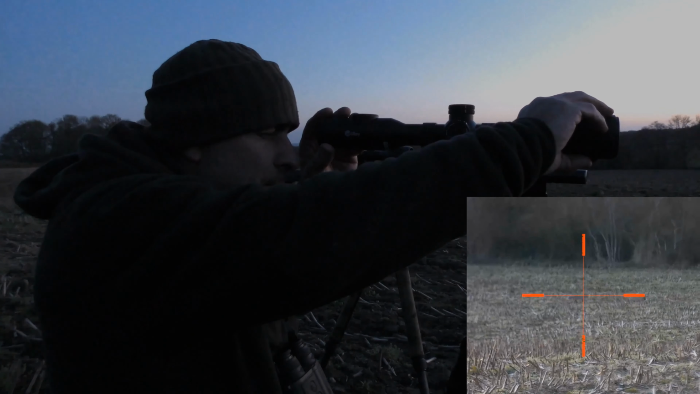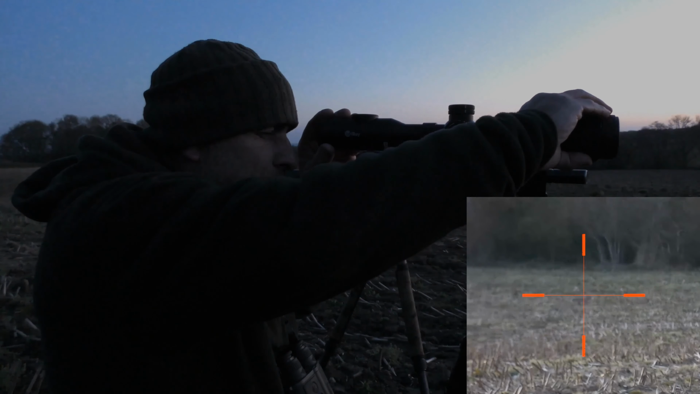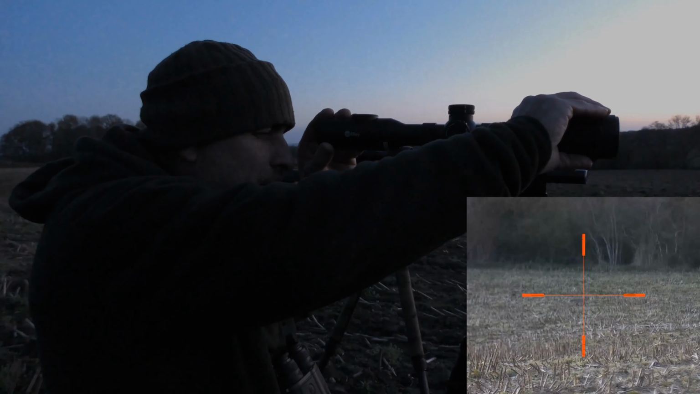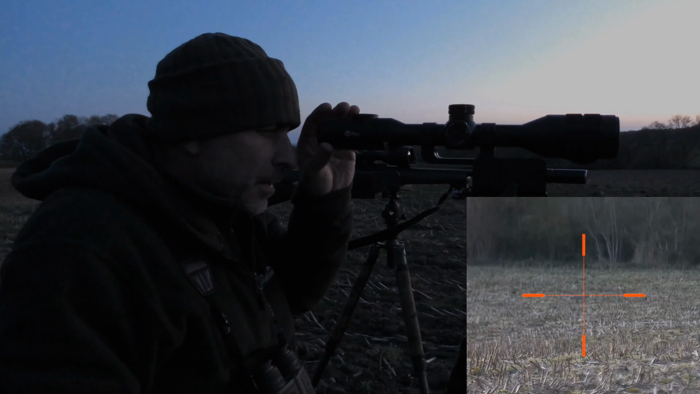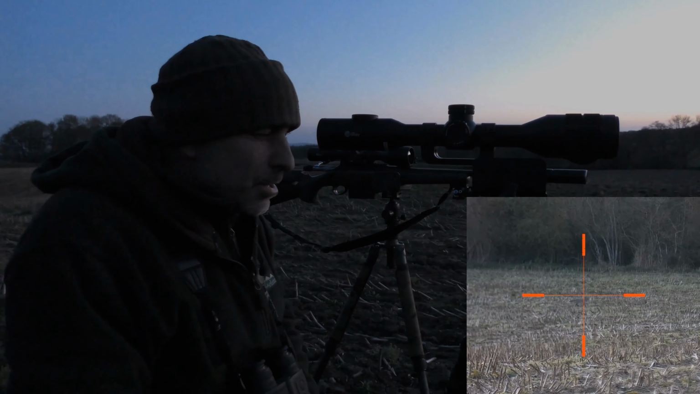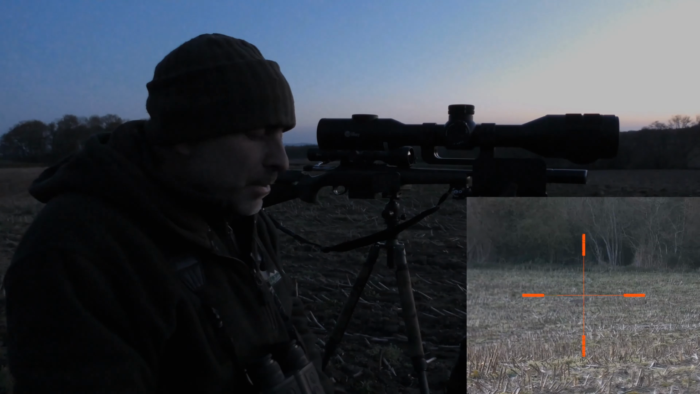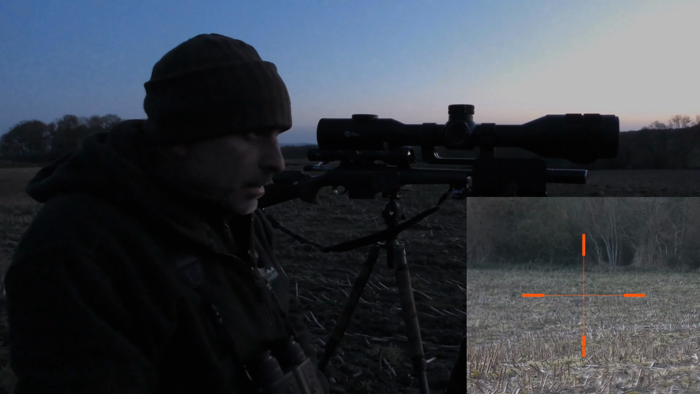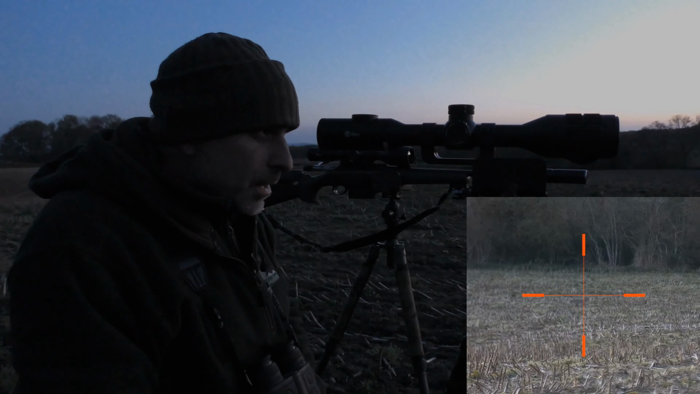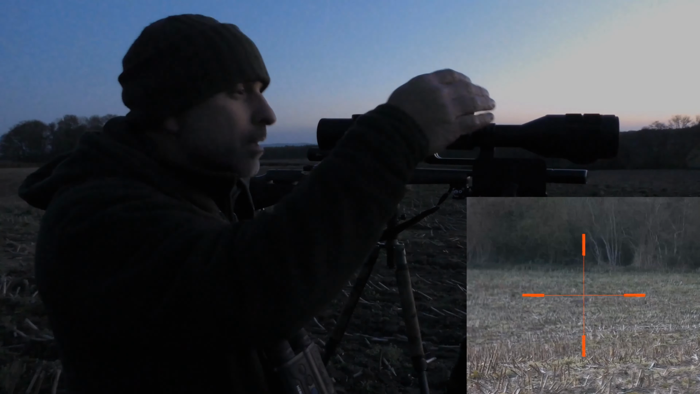Alright, so that is just a little bit to tighten that focus up a bit better, that's it. So as I say, that image is slightly washed out in comparison to the Pulsar, but still good, still see it, still shoot it. So that's base mag, that's 4 times.